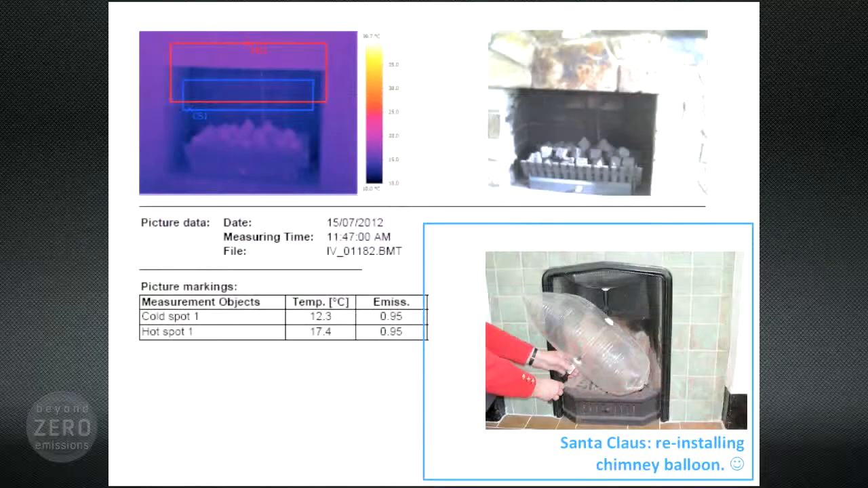Here's an image of a never-used fireplace. Now, how much heat is going up that chimney? I don't know, but the camera records a low temperature here of 12 degrees. A solution here, and I think the government has been giving these things away for free, are air-blocking chimney balloons. And as you can see here, if you don't ever use your fireplace, you only have to take it out once a year on Christmas Eve.